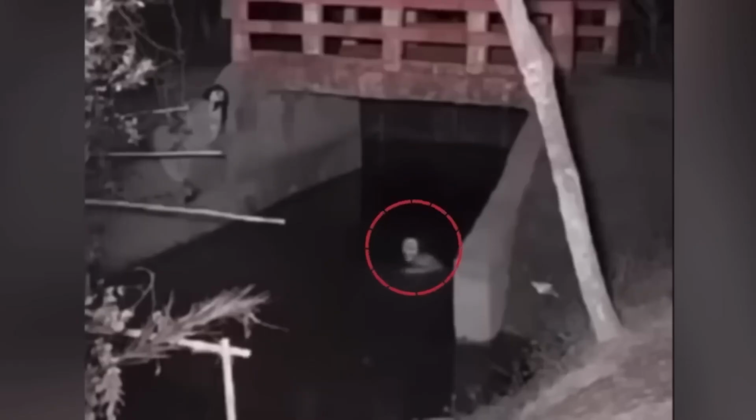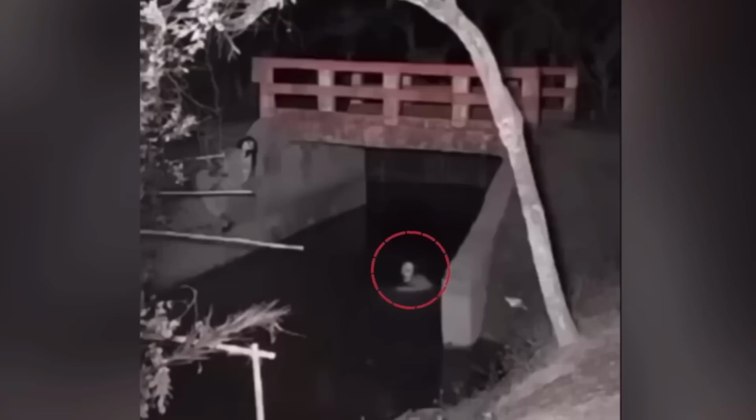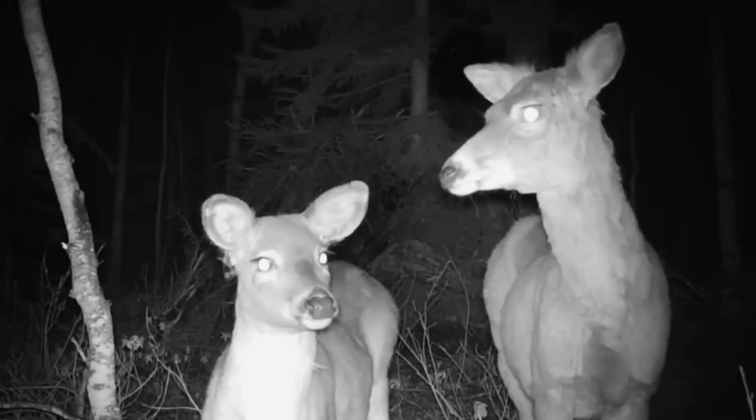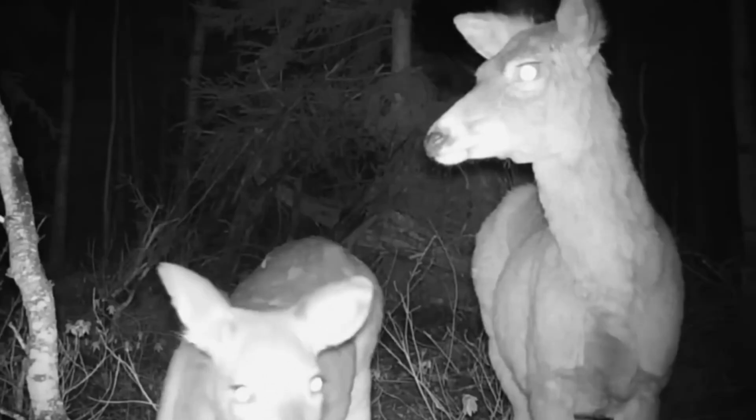Look at the figure. What's wrong with it? Is it human or something else? It's difficult to tell, but jumping into a creek late at night and then hiding is certainly odd. What do you think? In this next video, we see two deer standing right in front of the camera.